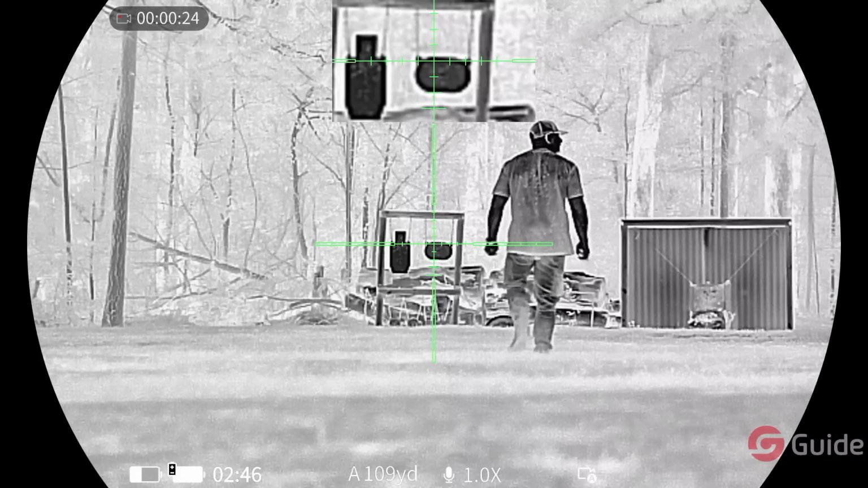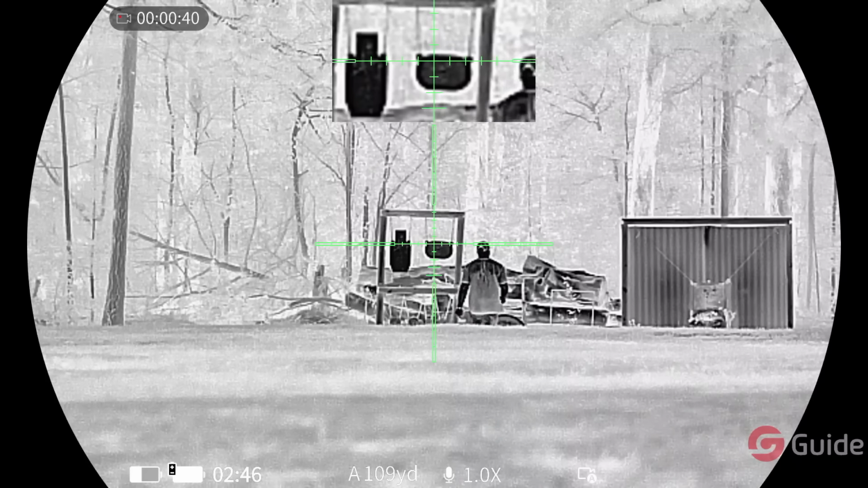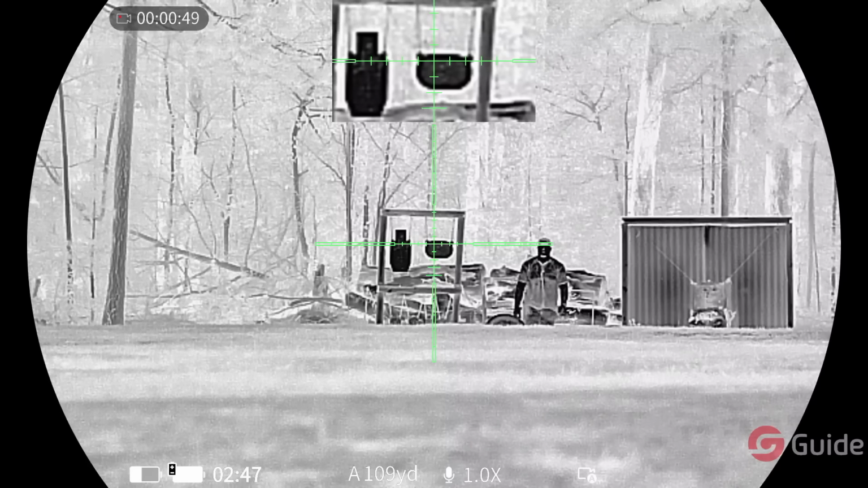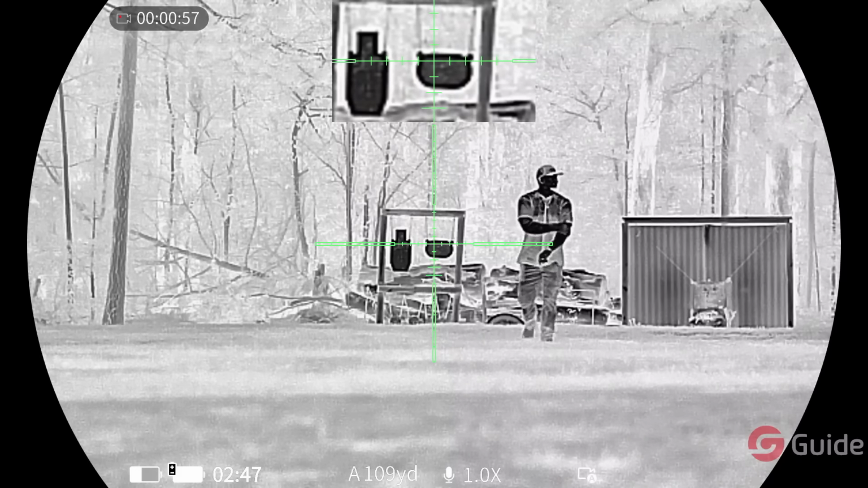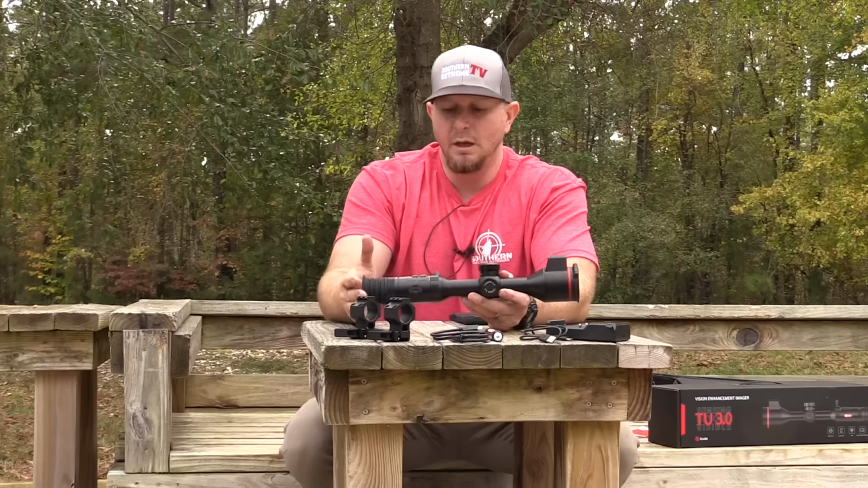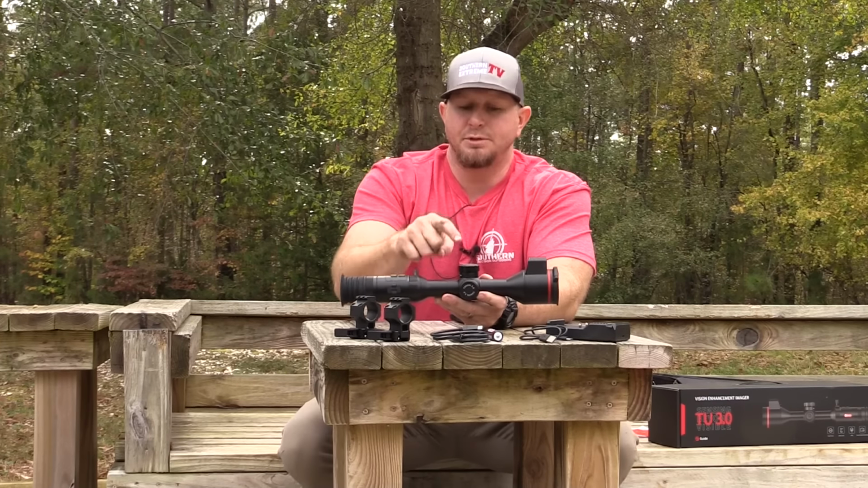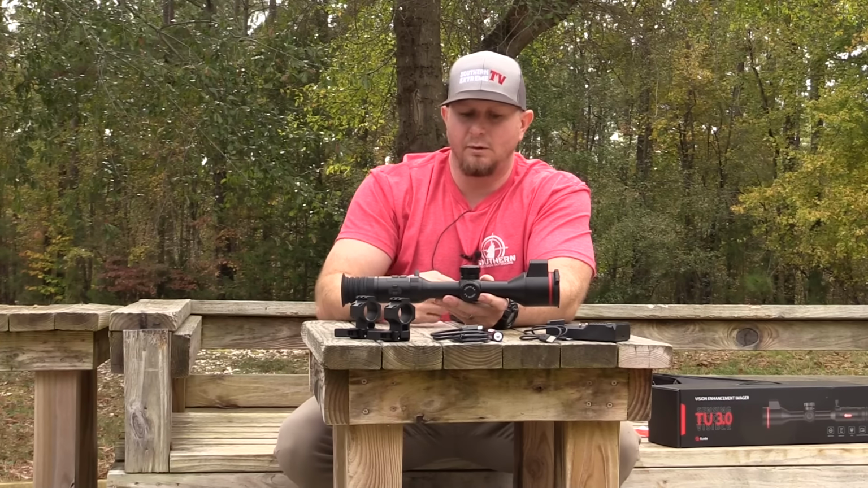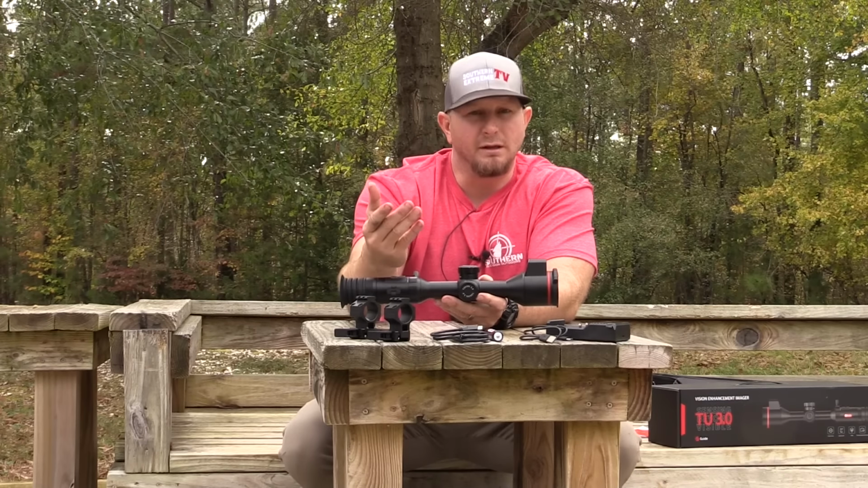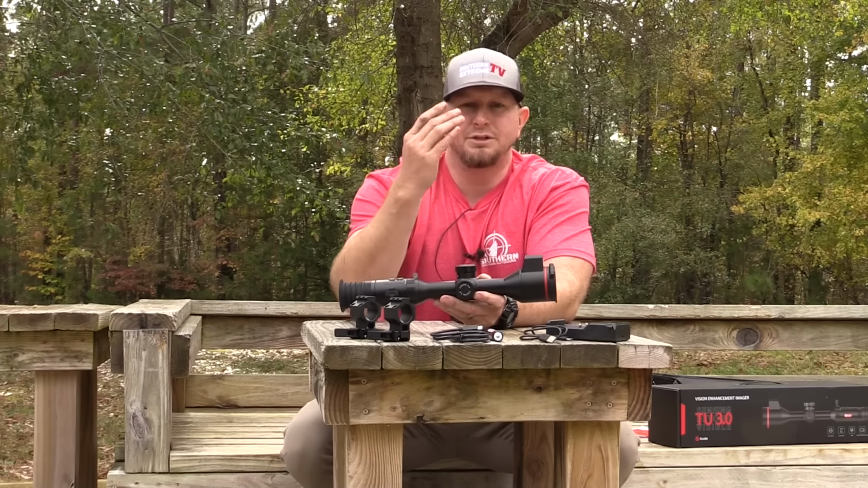Right off the bat, I can tell you that it feels really good. All the buttons feel like they're well put together. The one cool thing that I like about this optic is two functionality pieces that are kind of unique. For the focus, the focus knob is actually mounted right here on the top. So you've got your power button that you mash and click down, but then on this top, which would be your elevation turret on a normal day scope, this is how you actually focus the optic.